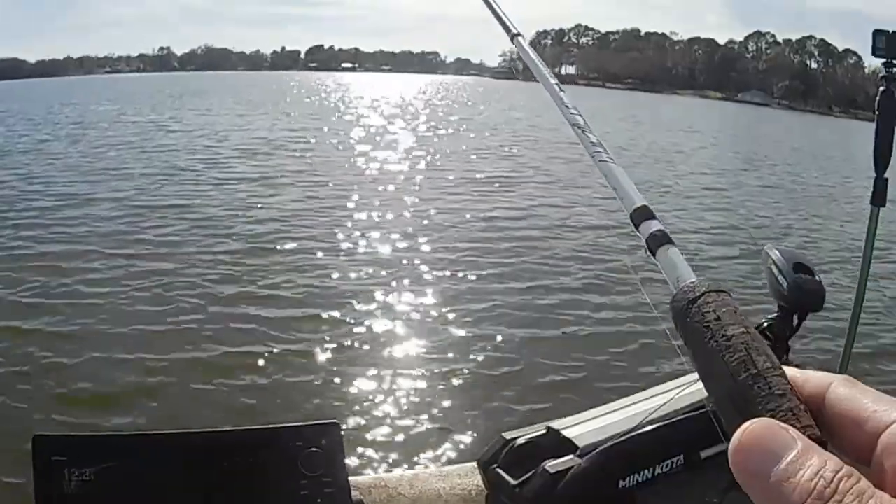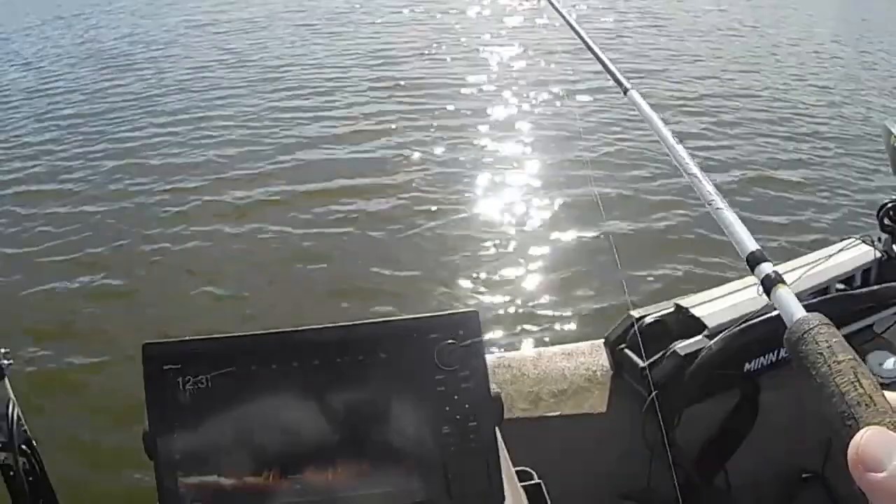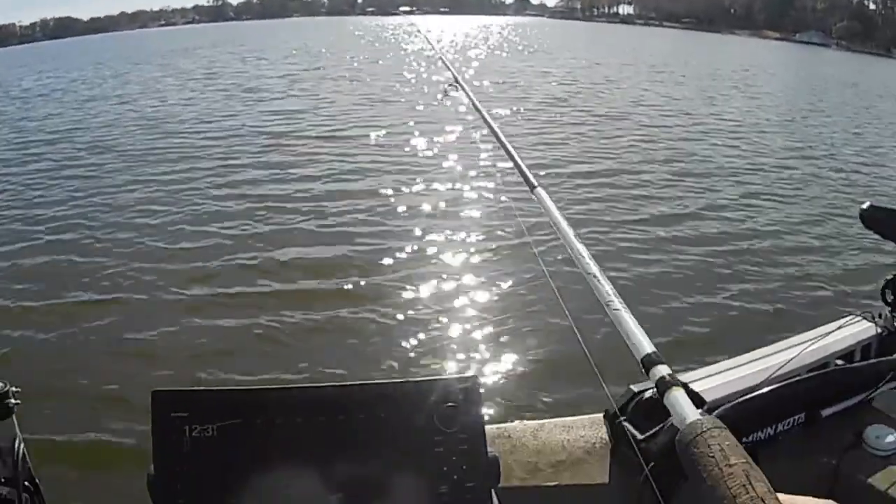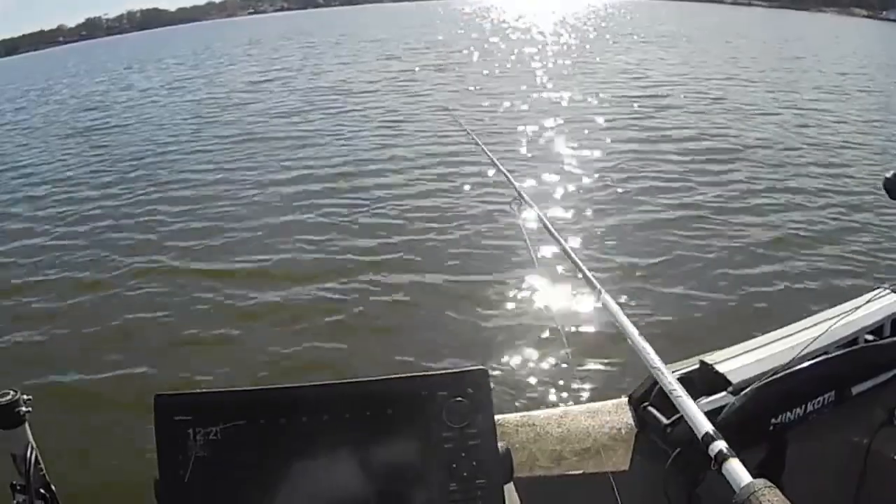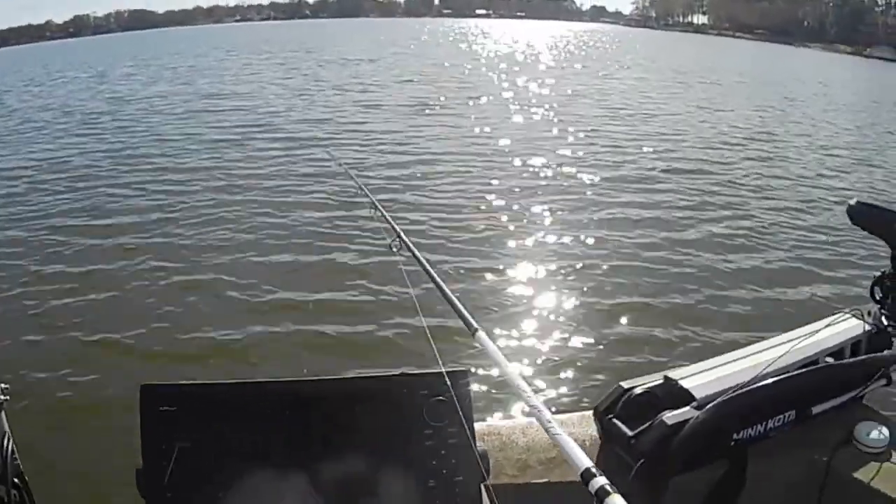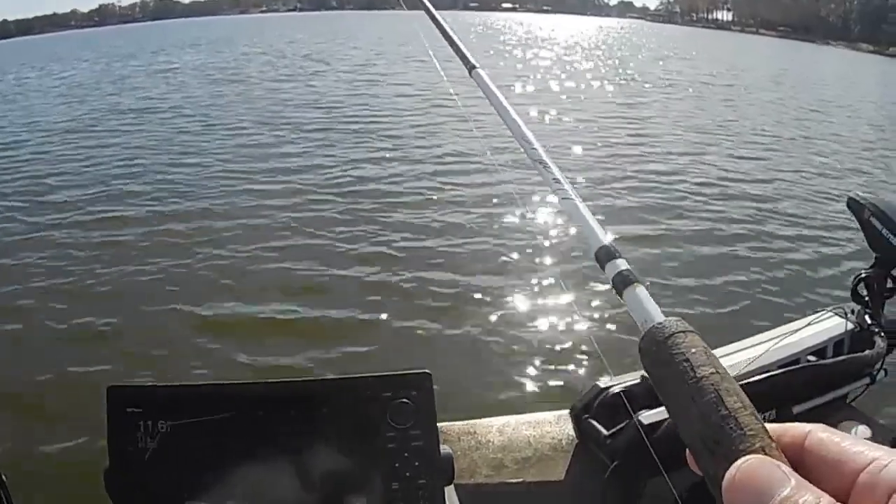I'm just going to work it back to the boat slowly, see if we can get a bite. I'll start on these shallower ones first, and I'll work my way out to the deeper pieces. It's always easier for me to catch them out of the shallow stuff than it is in that deeper water, so I start shallow first and work my way out.